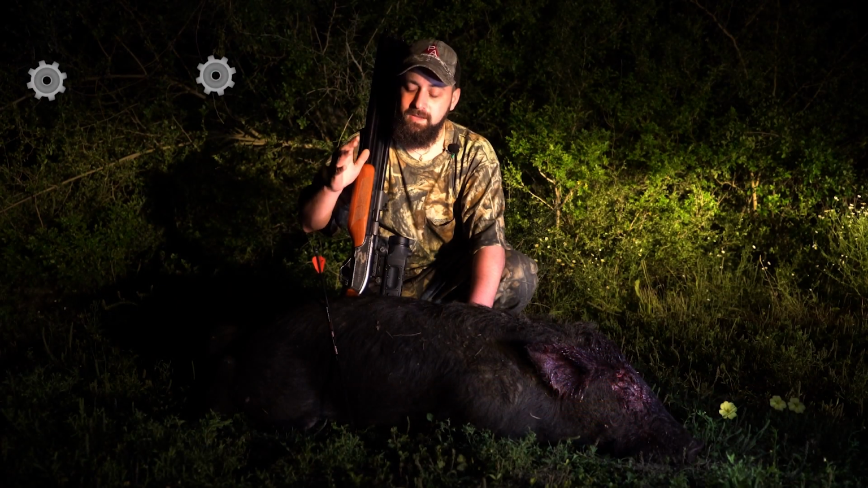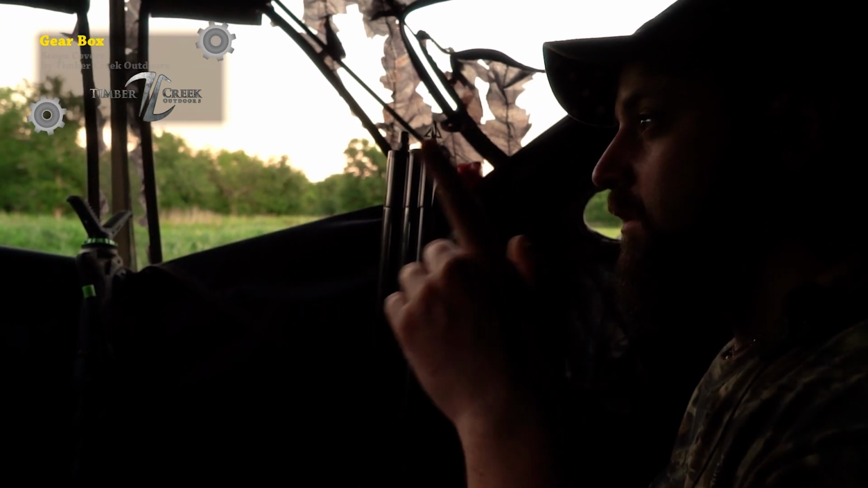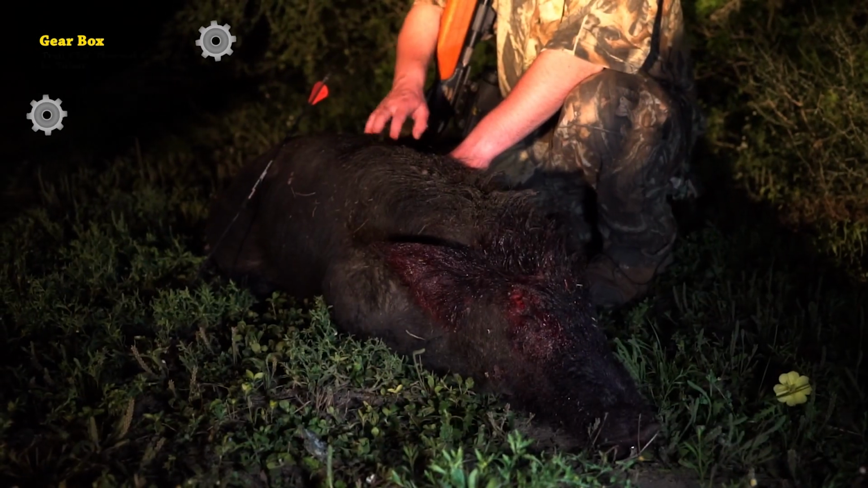We sat out all day. This was a hell of a hunt today. It was long, hot, sticky, and then finally, right as dusk was coming in, we saw some pigs. Got this nice boar here.